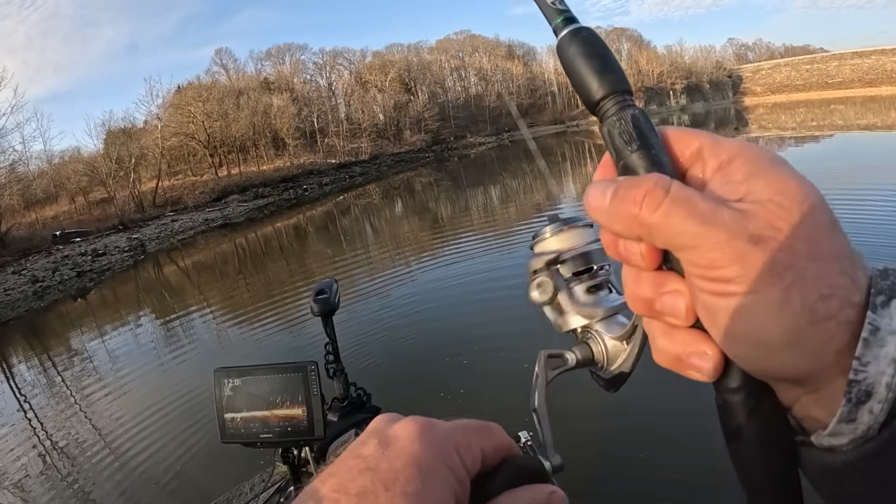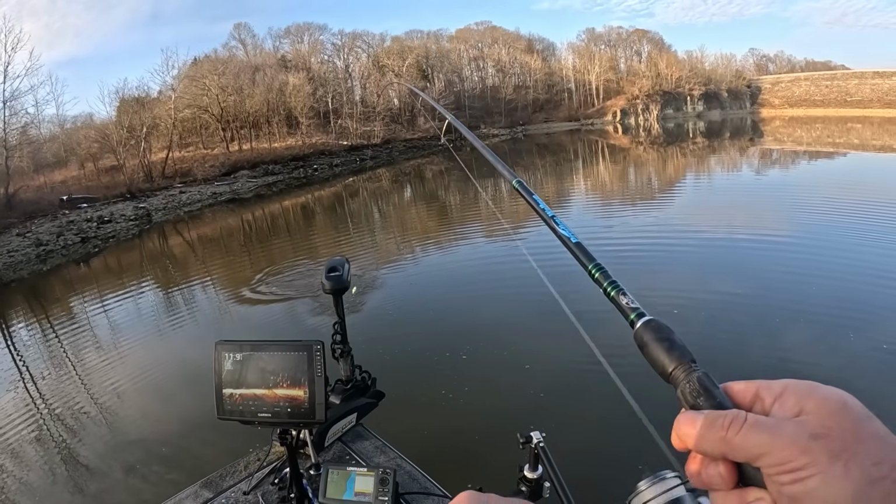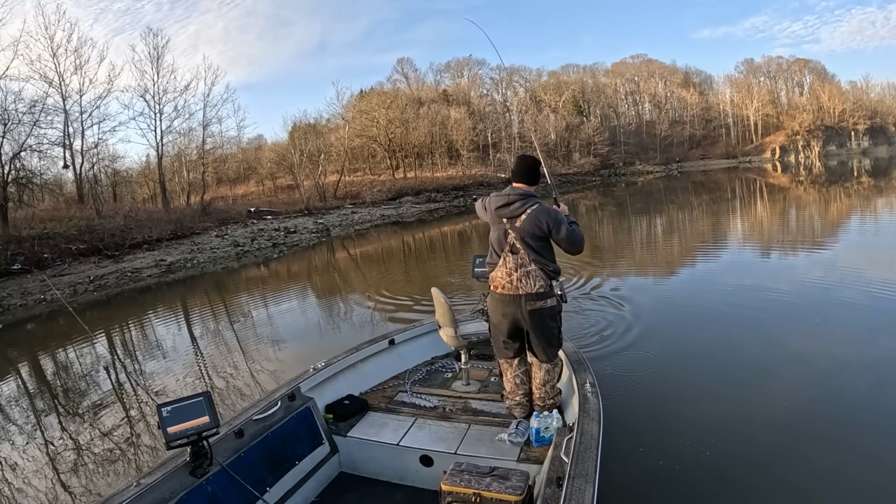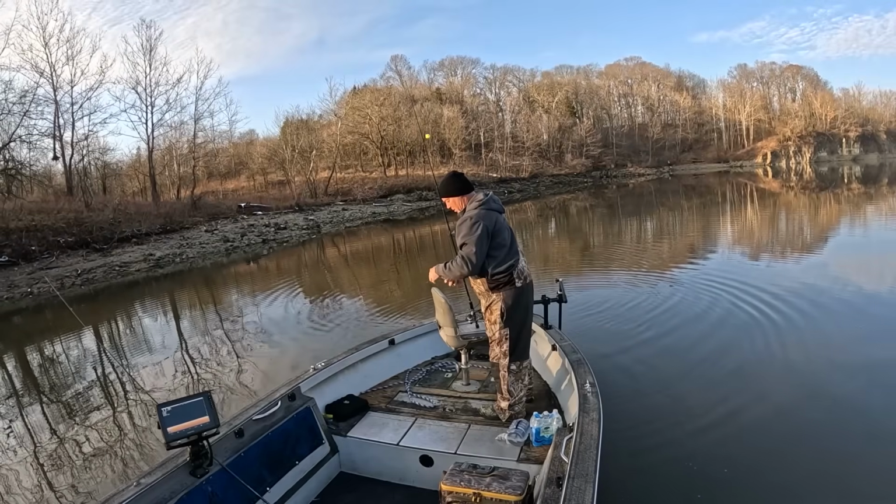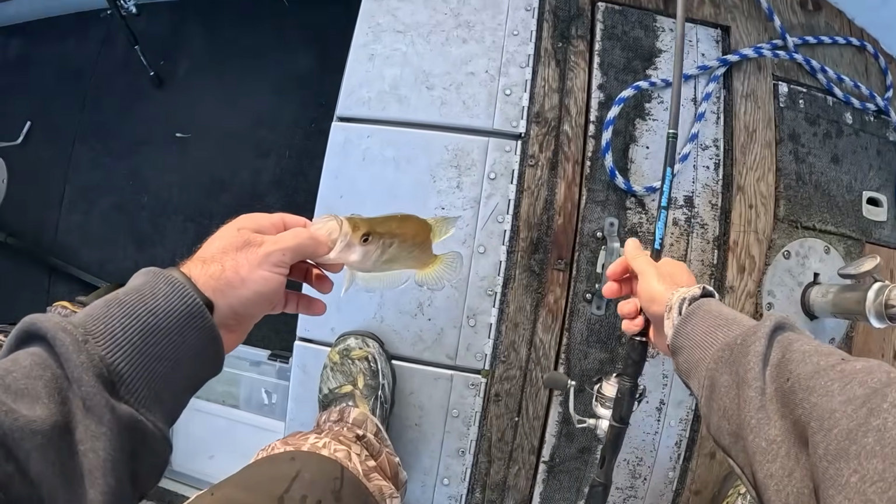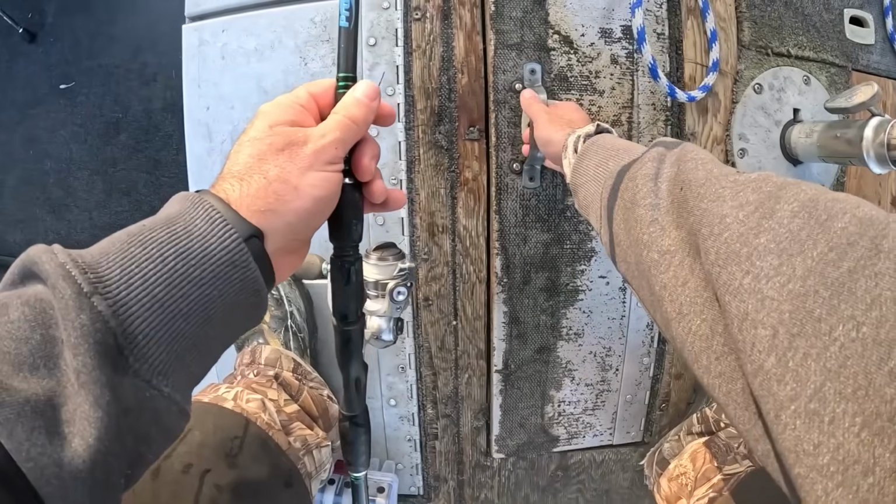There he is. This feels like a good one. He ain't as good as he felt, but he's a pretty good one. He's a keeper. We'll keep him. That's a pretty decent fish. Get a nice little mess in there.